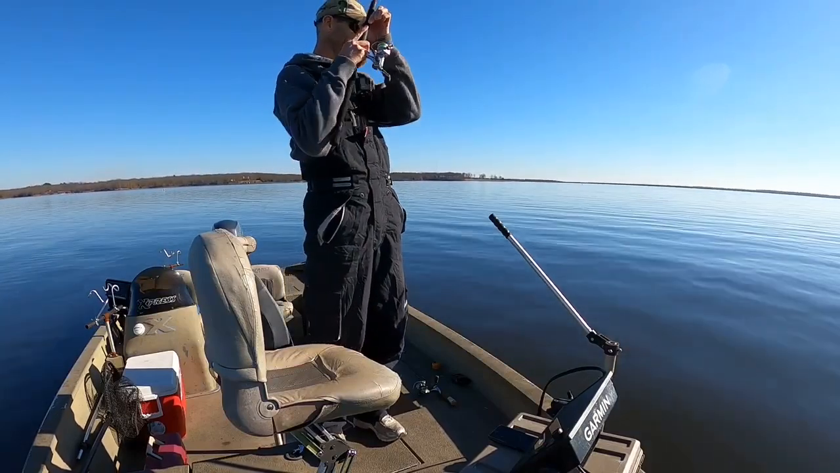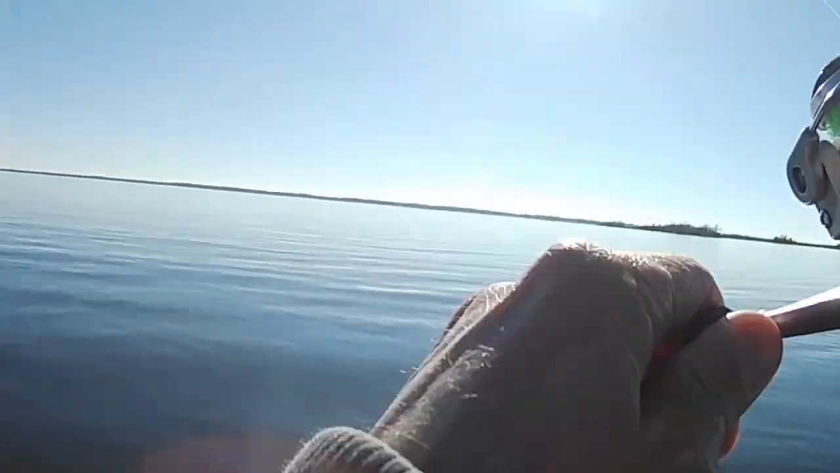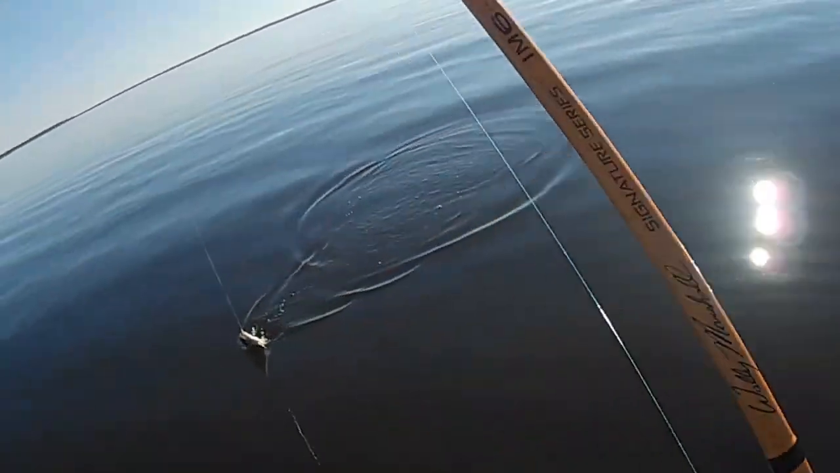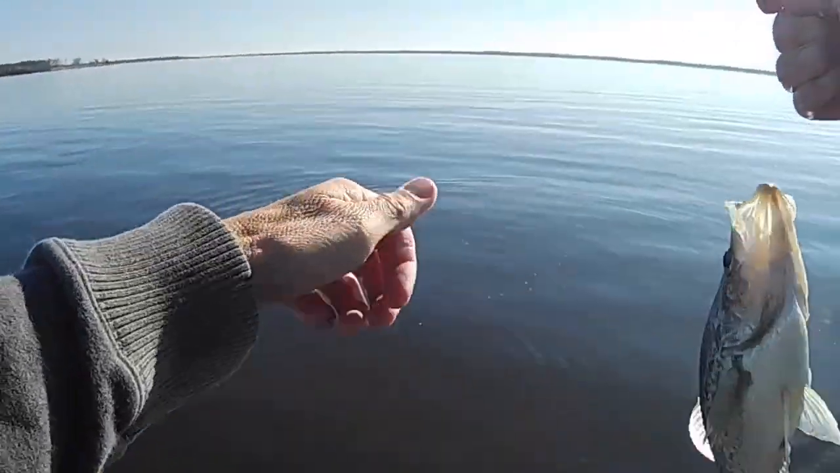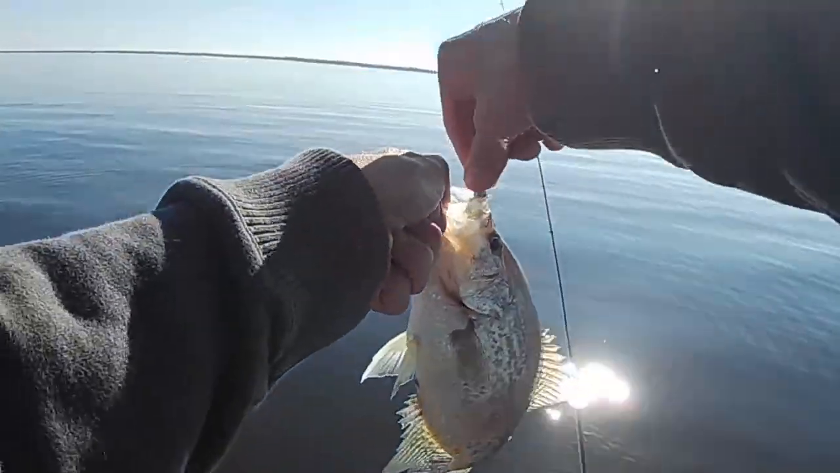Oh, what do we got? What do we got here? What do we have? Something strong. It can't be a crappie. It is, though. It's just a strong black crappie. That sun gun got the funk on him, too, man. Dang. Look at that. Got the nasty on him. Ooh.